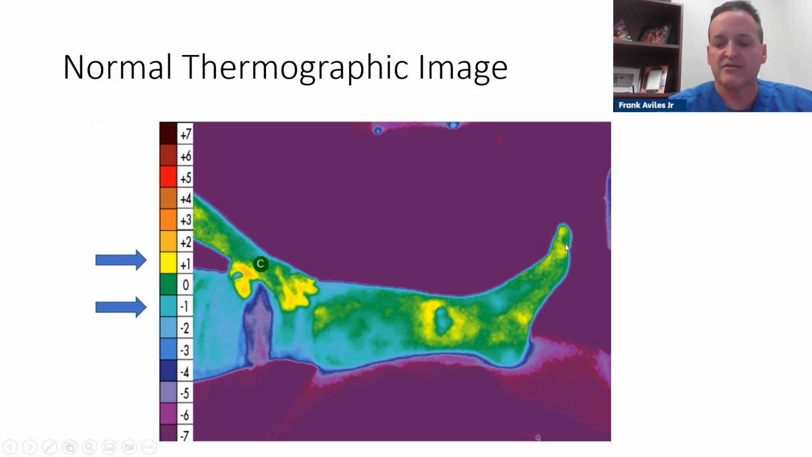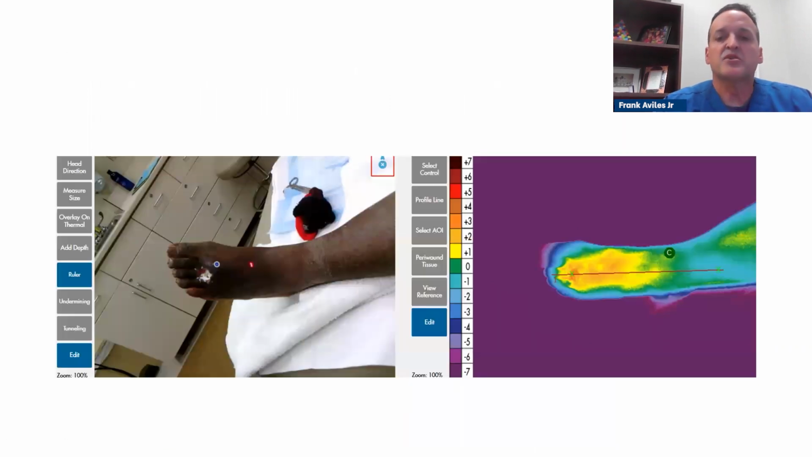So this is what I expect to see. And now when we look at darker pigmented patients, what you start seeing is that if there's anything above 0, it's going to show a little yellow, orange. And again, yellow is normal, but orange starts beginning to tell us that there's an inflammatory process. So anything above 0 is going to be warmer. Anything above 0 could be hyperperfused. And anything below 0 is going to be hypoperfused.